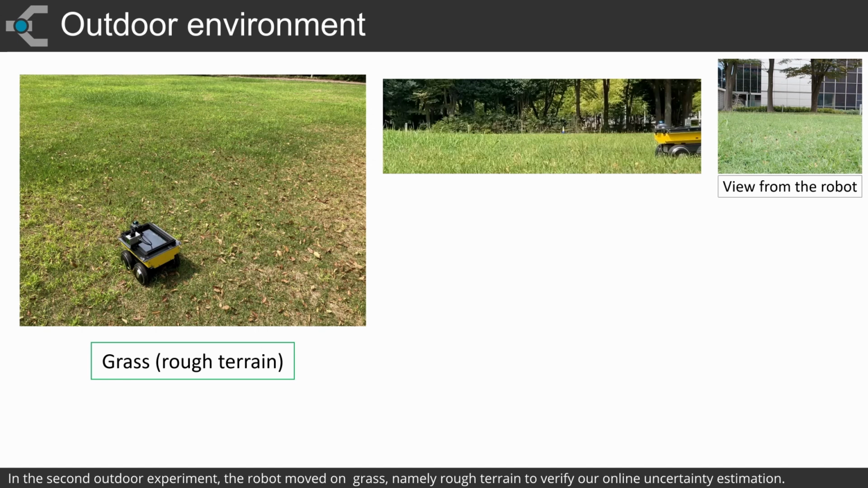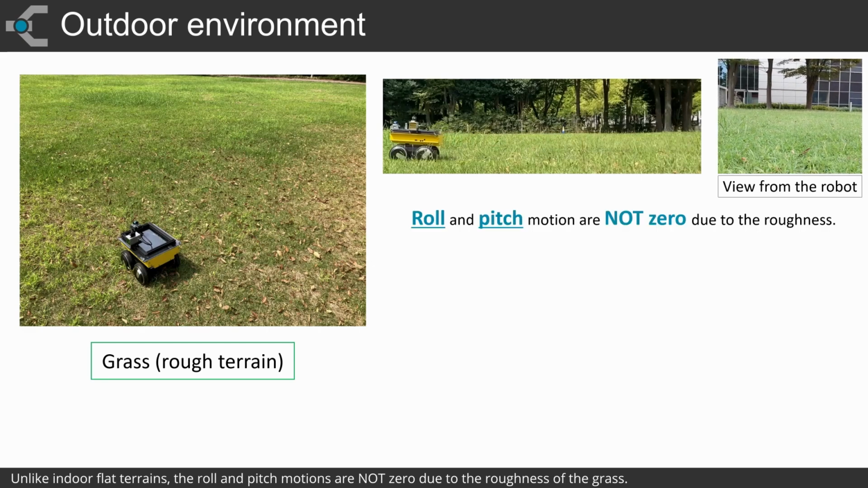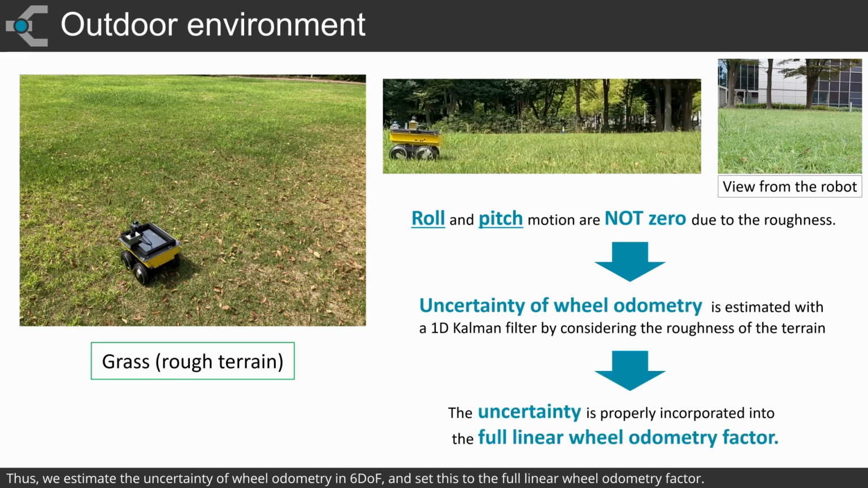In the second outdoor experiment, the robot moved on the glass, namely rough terrain, to verify our online uncertainty estimation. Unlike indoor flat terrains, the roll and pitch motions are not zero due to the roughness of the glass. Thus, we estimate the uncertainty of wheel odometry in 6 DOF and set this to the full linear wheel odometry factor.